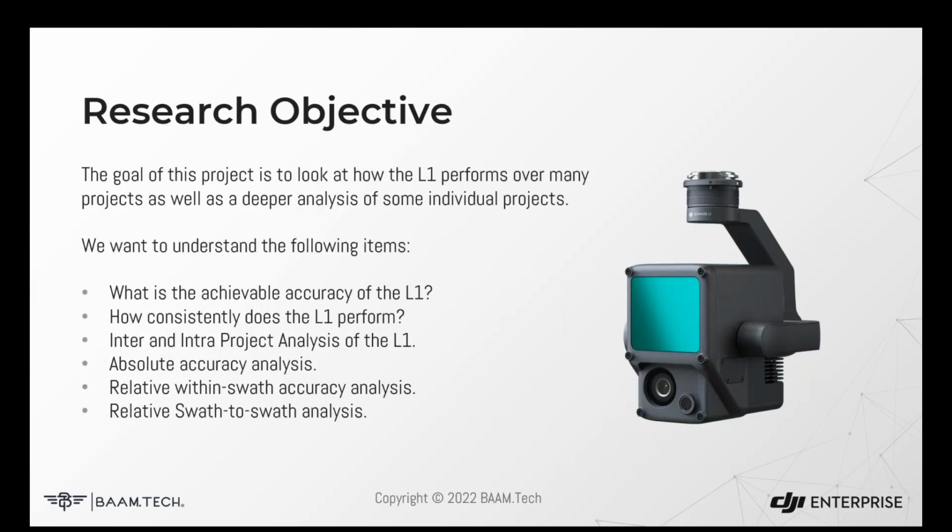But with that said, if the tool does not create the quality data that is required, then it's not going to achieve those goals. So it's really important for us to understand the quality of the information coming out, and you can't look at just price alone. So we want to thoroughly understand, what is the quality of this? What's the actual achievable accuracy that you can get from the L1? And how consistently can you do that? If it's randomly not working well or performing well, that's not a reliable tool.